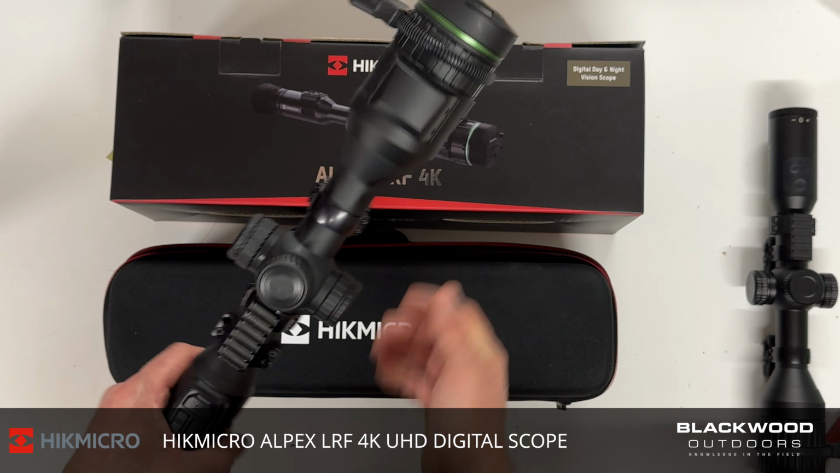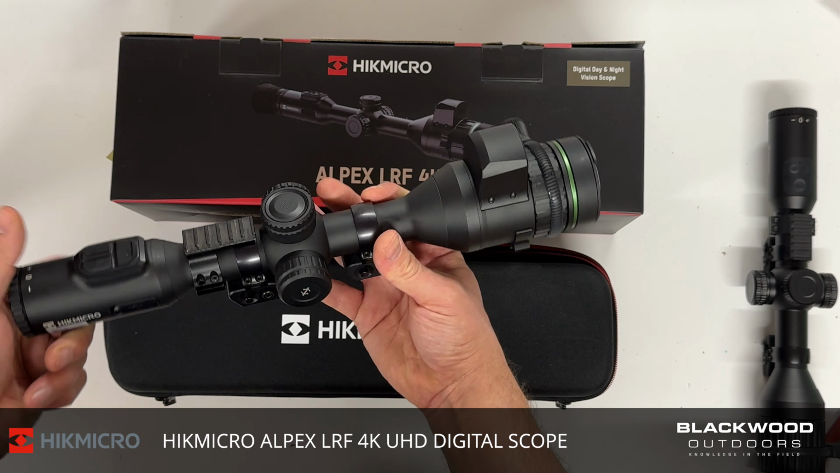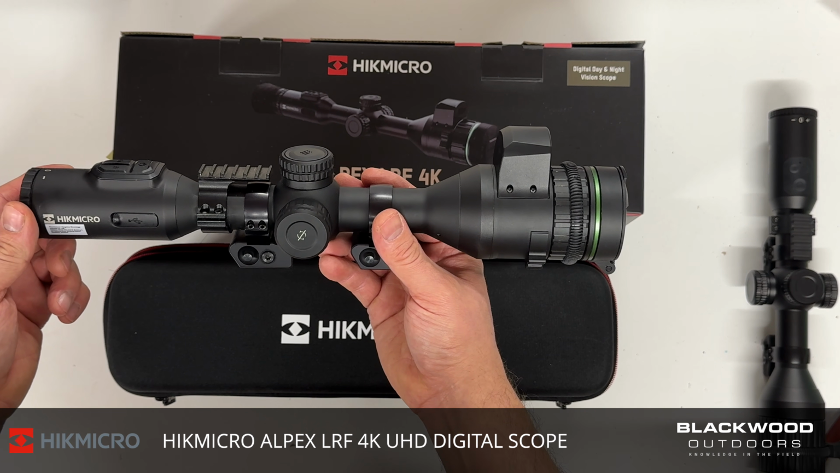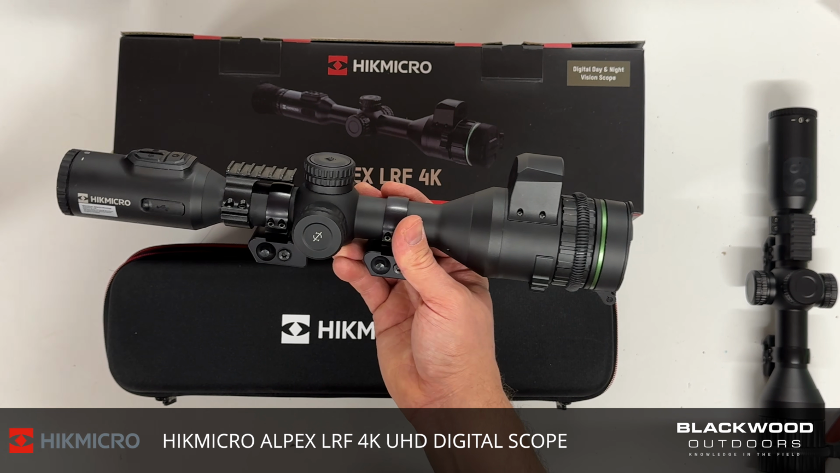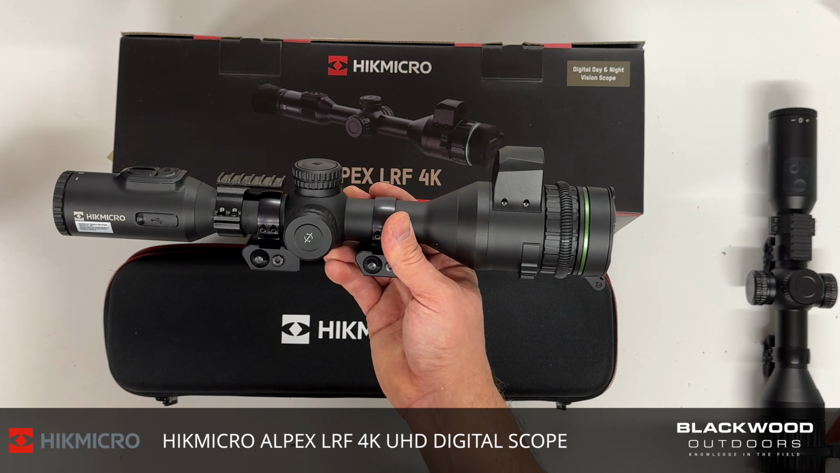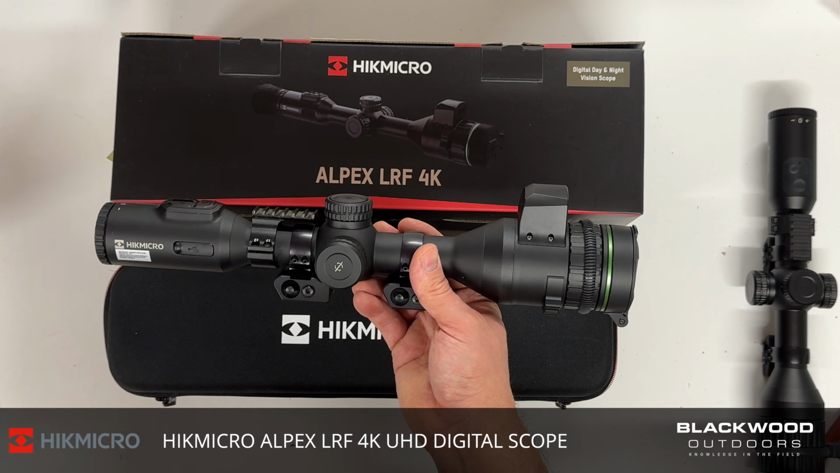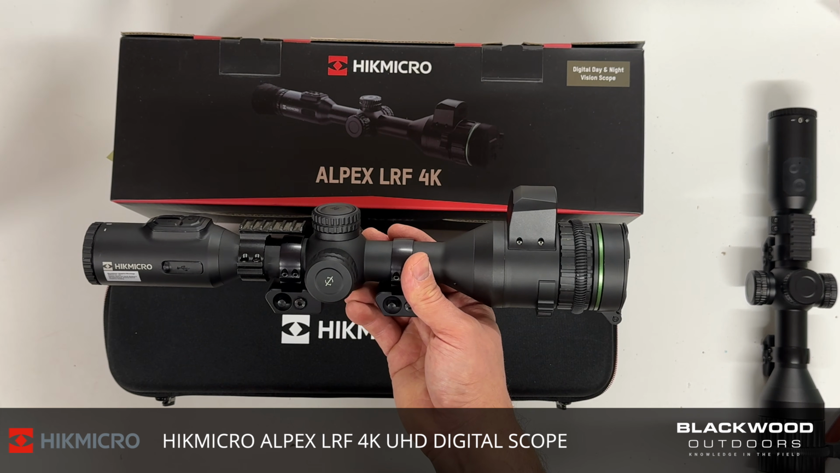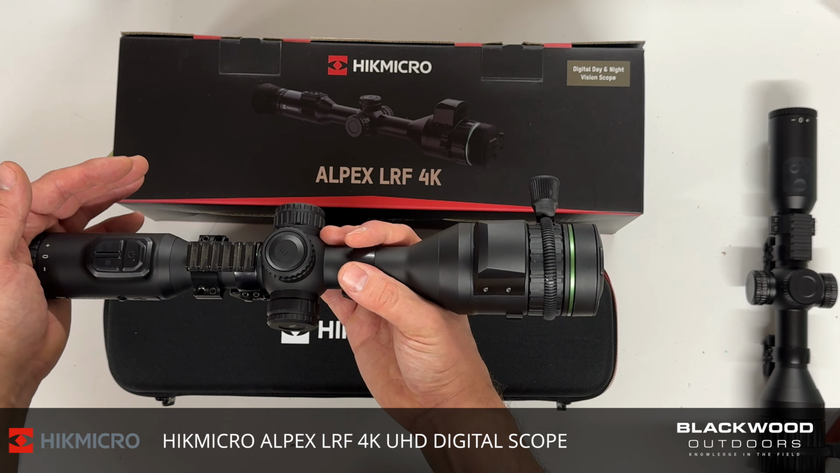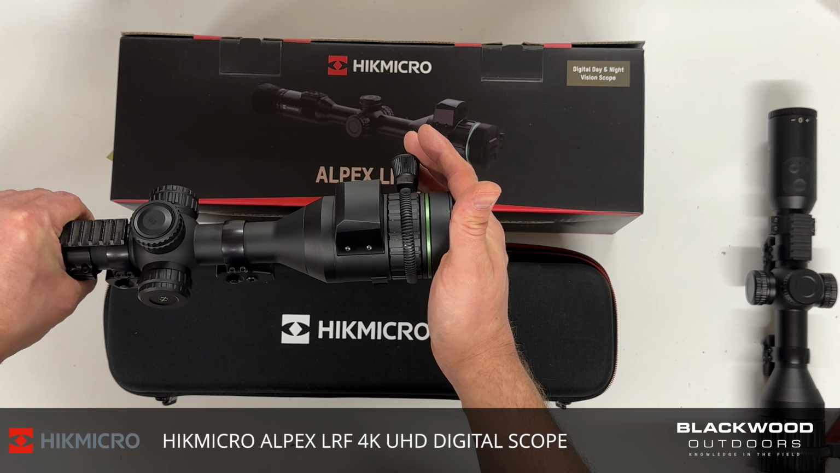And the price point of that now within the UK is £849, which is an absolute steal. When you compare it to the previous models when they were first initially released, and what's out there in the market now with an LRF and ballistic calculator. There are other products, but in my mind, the eye display on this puts the price tag right up. The big, large, fast F lens puts the price tag up.